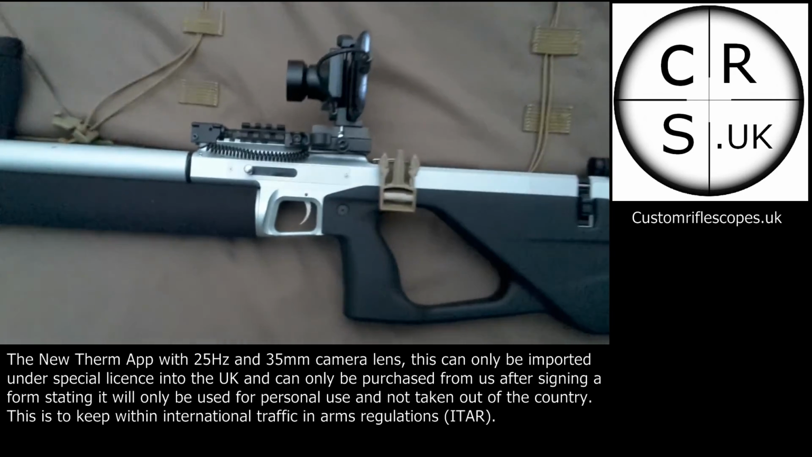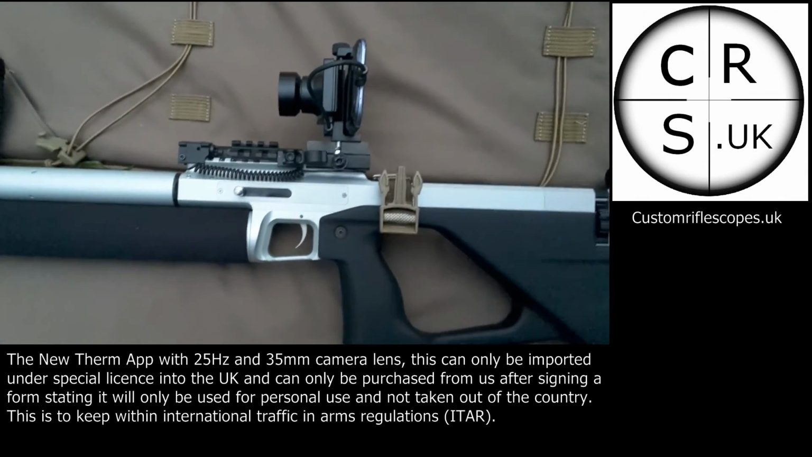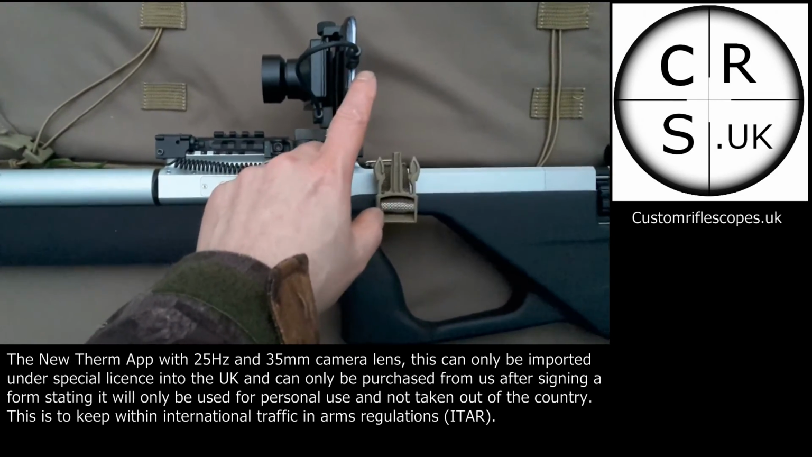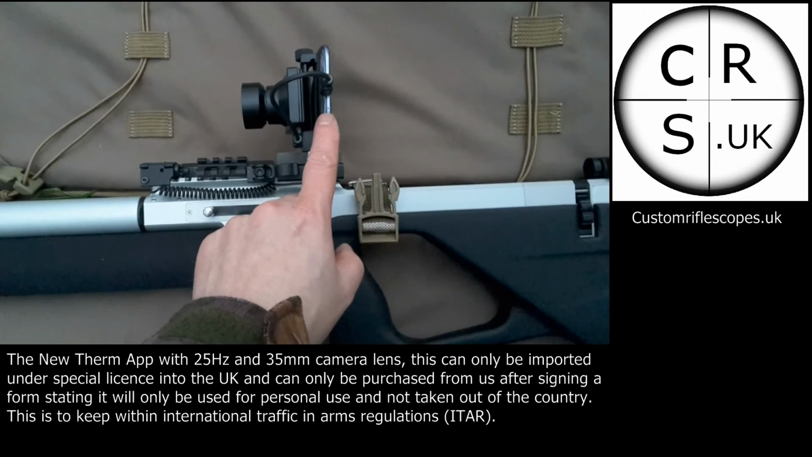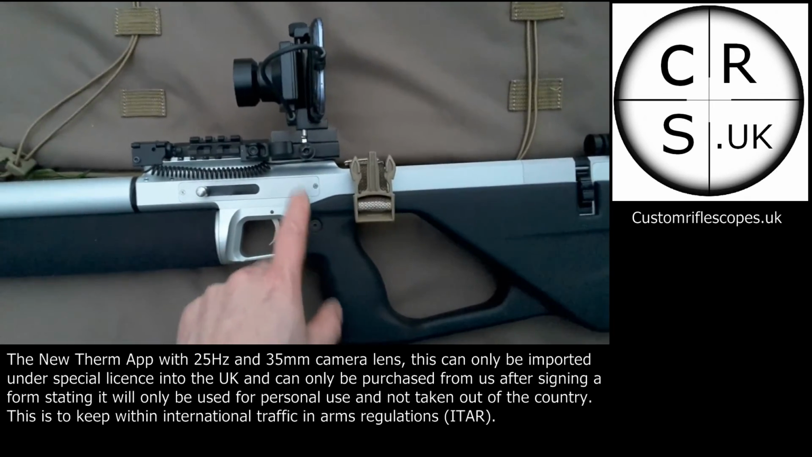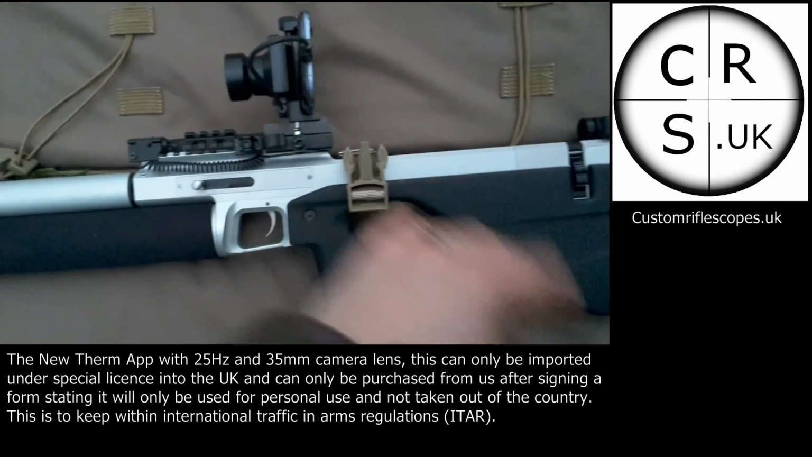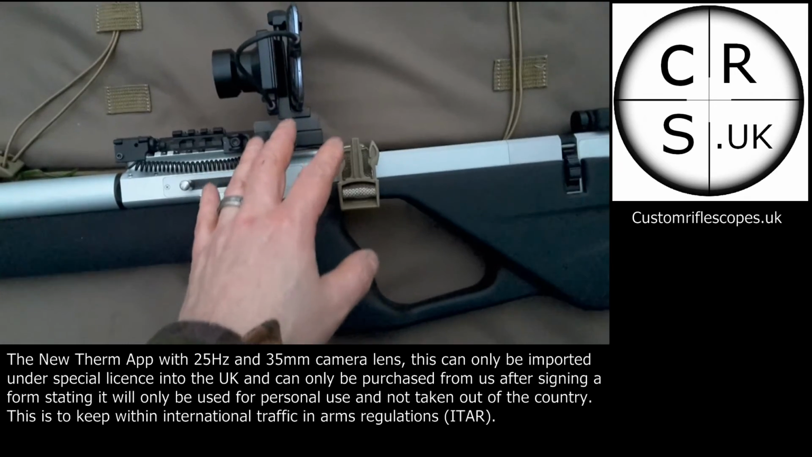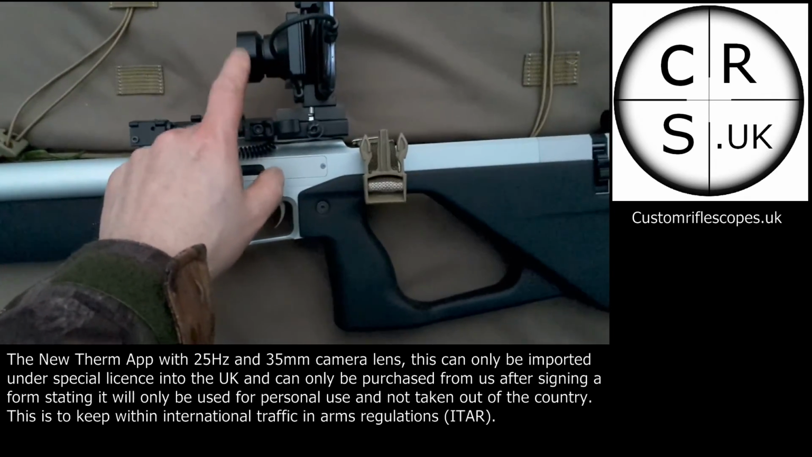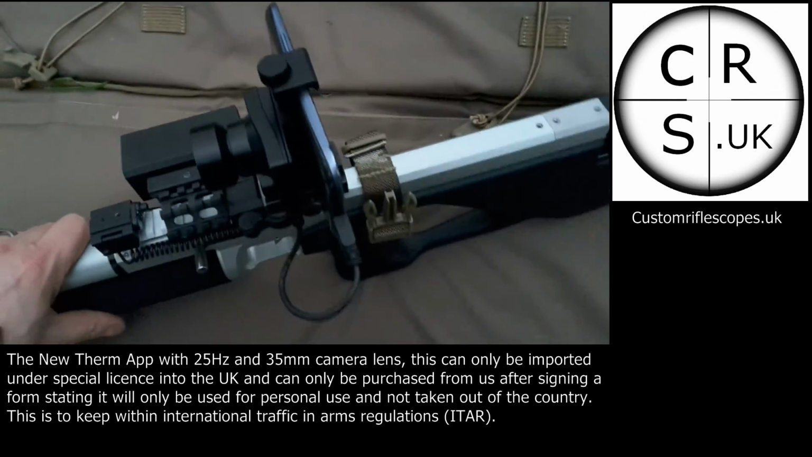I thought I'd show you that I've had to move a few things around. I thought I'd also mention that even if you take your phone off, because this is bolted to your rifle, doesn't matter that you've zeroed it, you can take your phone off, take it away, put it back on there another day, and it'll still be zeroed, because it's zeroed to the Therm app device itself and not your phone.